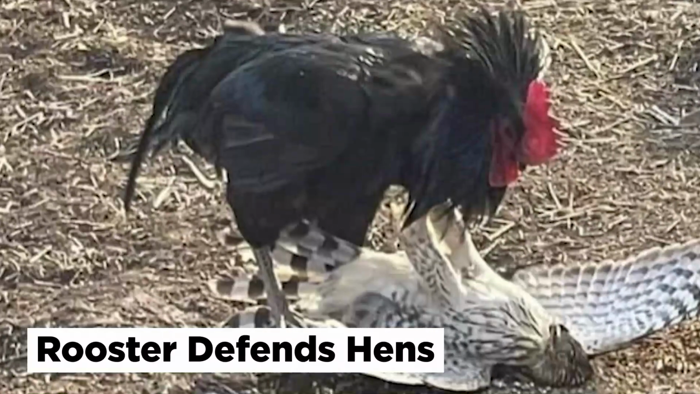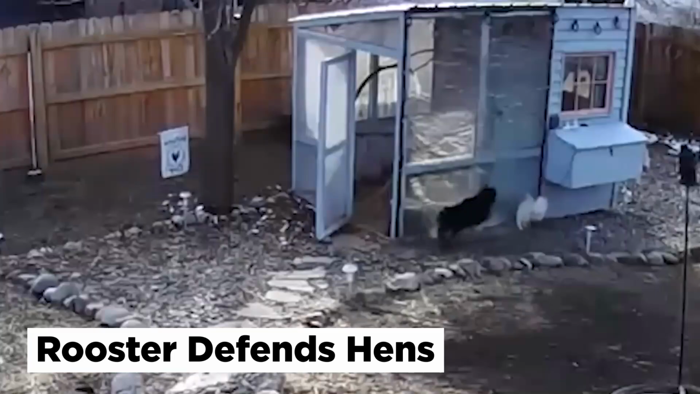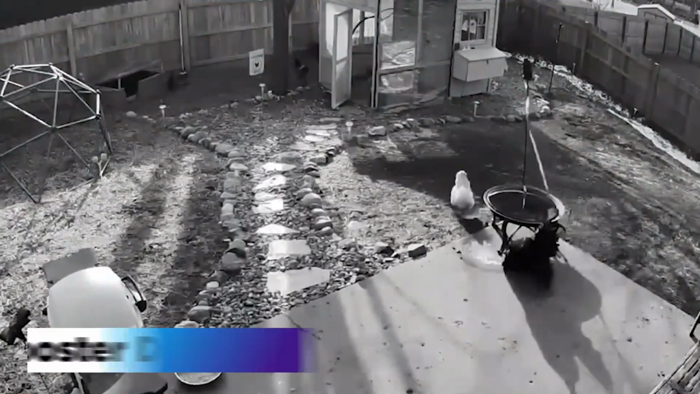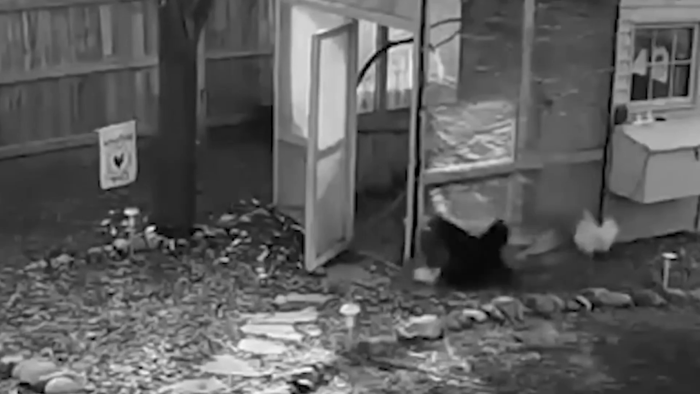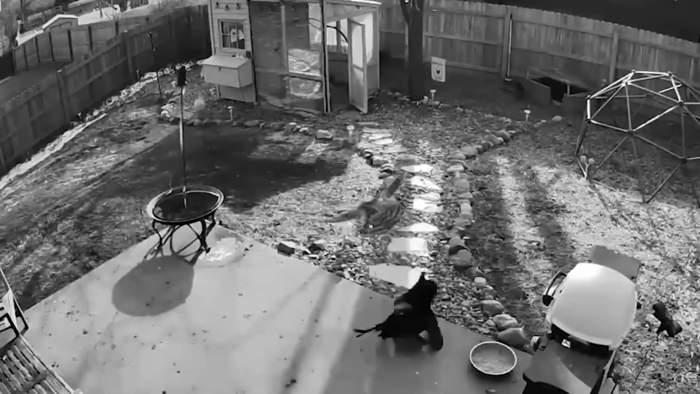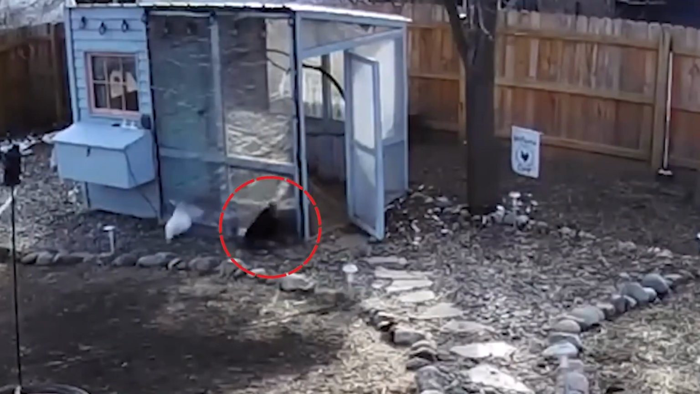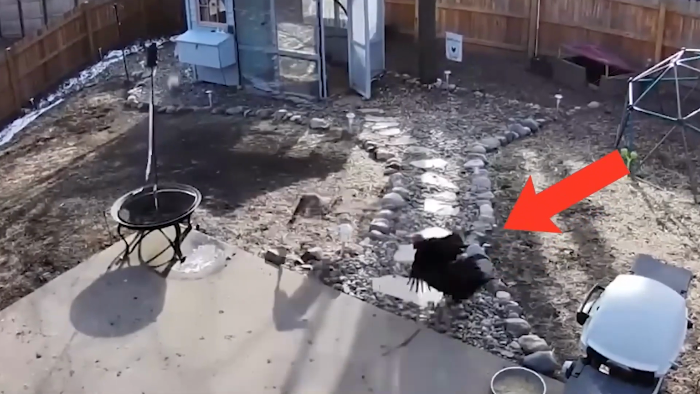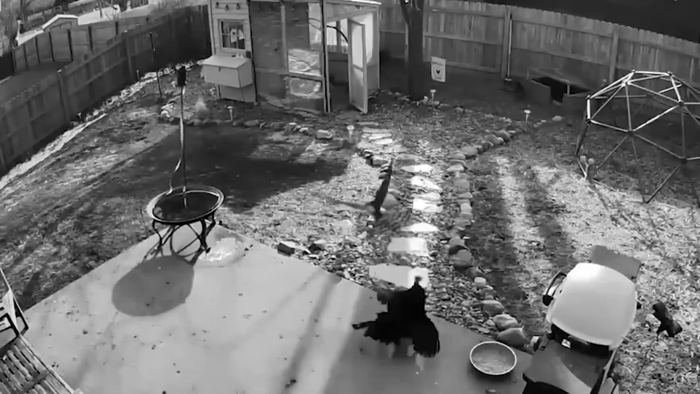Rooster defends hens. A chicken coop camera captured an incredible moment of a badass rooster who selflessly fought off a hawk that was trying to attack one of the hens. The owner of the chickens reported that she was at home when she heard a loud commotion coming from her back garden. The hawk dive-bombed her hens before the rooster jumped into action to chase it away minutes later. Several times the hawk re-engaged, targeting the smallest of the hens time after time before the rooster managed to pin the predator to the ground. This incident took place in Kansas City, Missouri in June 2022.